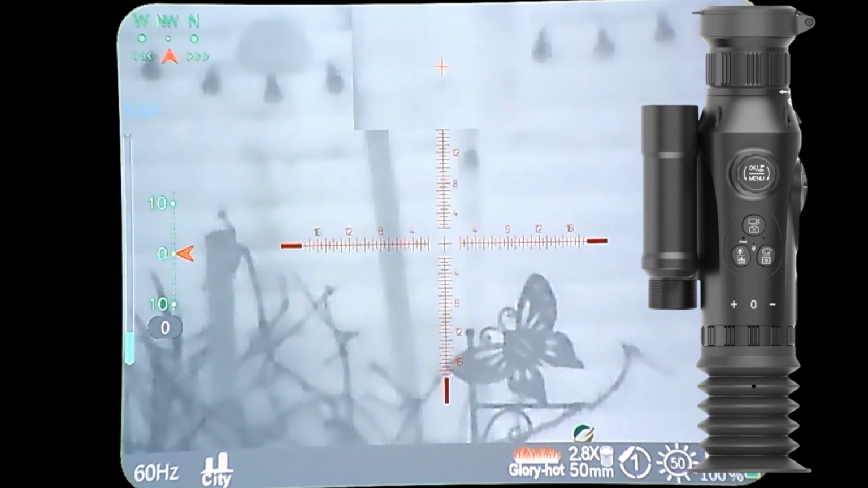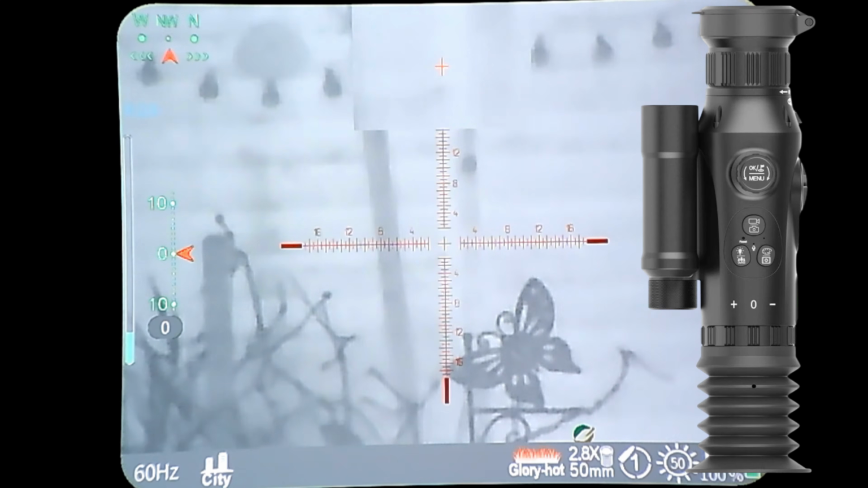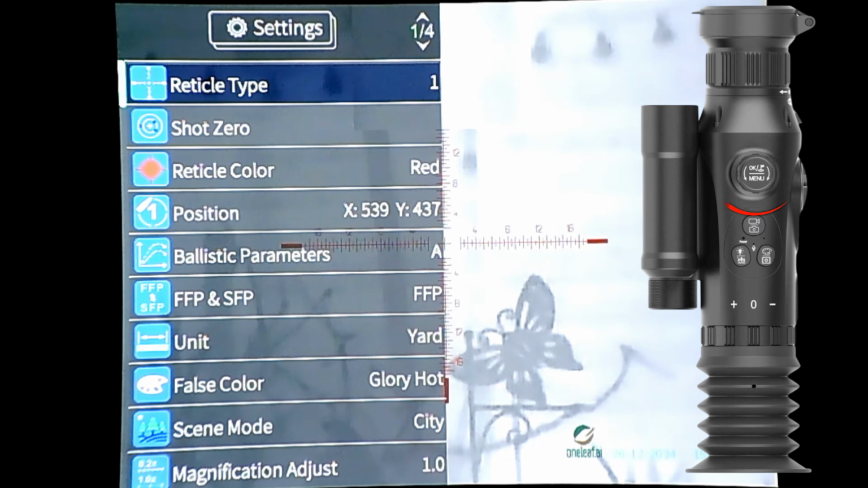Okay then, I've managed to set the MARS MT1000 scope up using an Apexel camera attachment. So I'm going to go into the menu now, and that's a long press of the top button, and there's the first part of the menu.